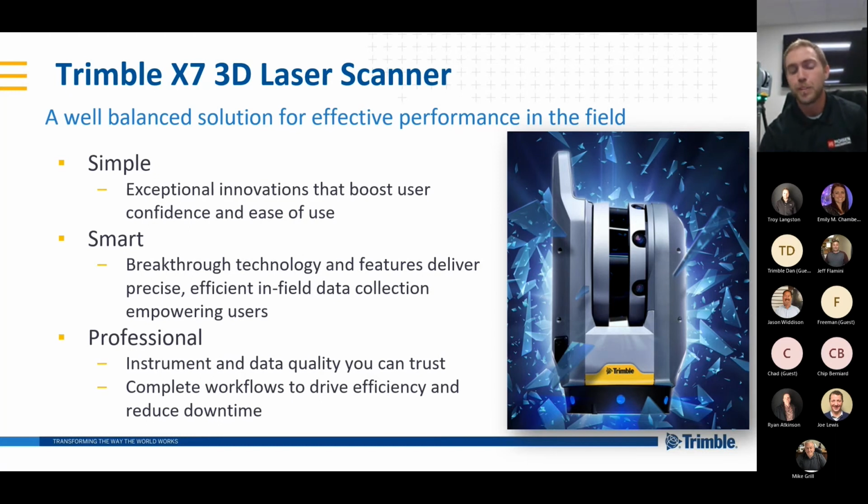Lastly, it's a very professional piece of equipment. I believe it's IP55 rated, so it is pretty rugged. It'll take to the elements pretty well, and I believe there's a slide that has actual specs on that next.